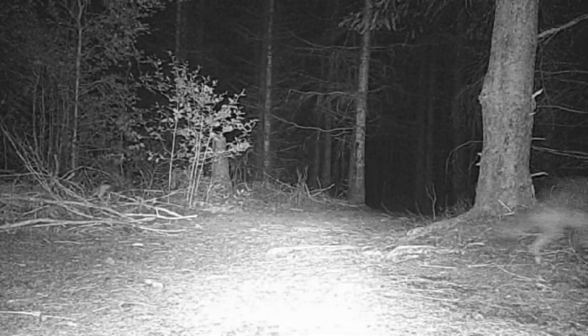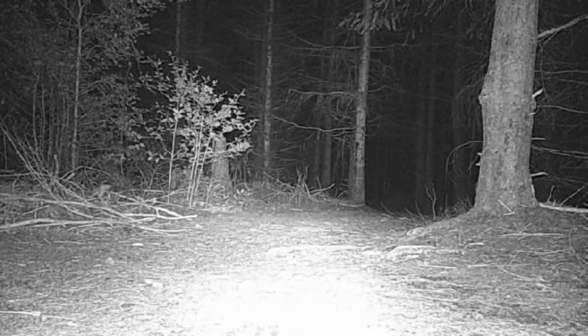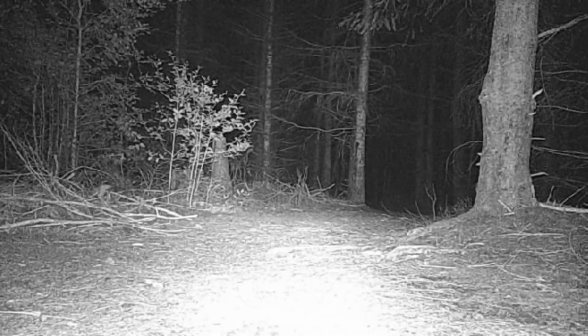Anyways, oh, there's a bunny and a coyote. I don't know how the bunny and coyote got in there. That was interesting. You would think that coyote would have went after that bunny.